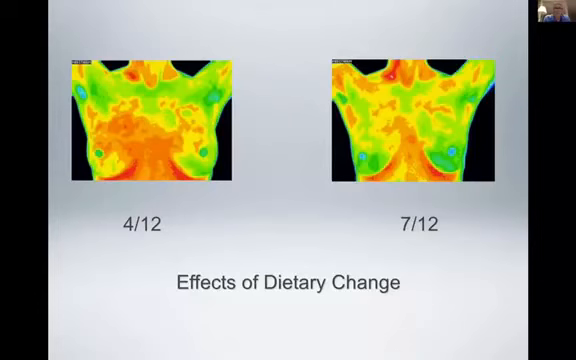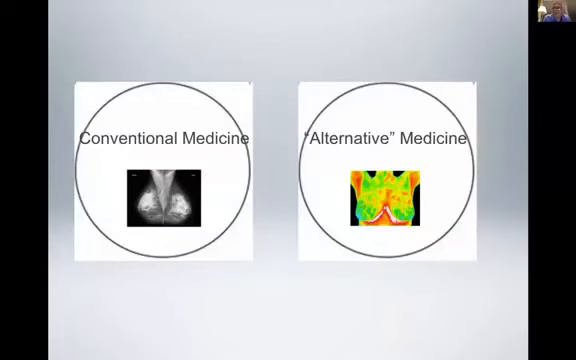So I really like this slide because it shows that the thermal changes go both ways. Sometimes with treatments, we can watch things improve. And what I've seen also is that in that way, thermography is kind of like biofeedback. When a person sees this and says, wow, a dietary change made that much difference, they get very motivated. And again, that's something the mammogram doesn't address, doesn't do.